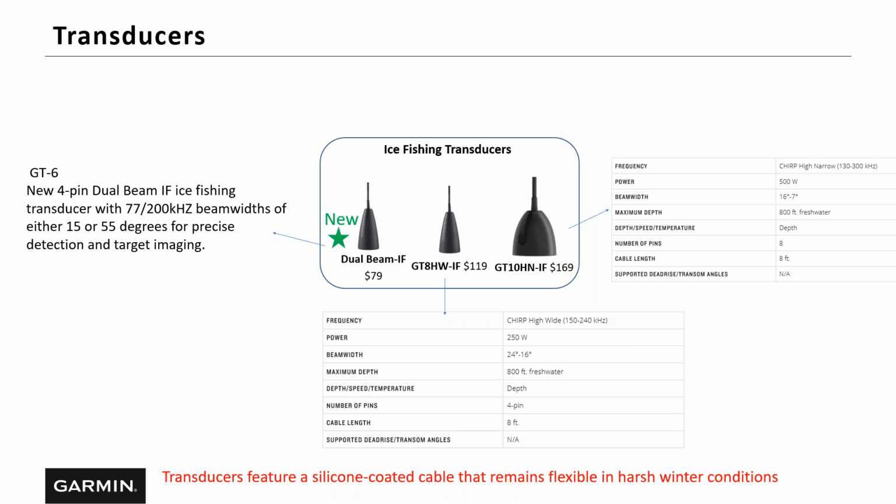And then once you step up, I believe, to the, Danny, correct me if I'm wrong, the ECHOMAP UHD, the ECHOMAP Plus 73, that's going to come with the GT10, correct? Yep, exactly. One thing I want to point out on these transducers is you look at the price point and you think there's a good, better, best scenario, but actually, obviously the GT10 is an awesome, powerful transducer. 500 watts. We can go down to 7 degrees for the cone angle, but that GT8 is able to go all the way to 24 degrees.